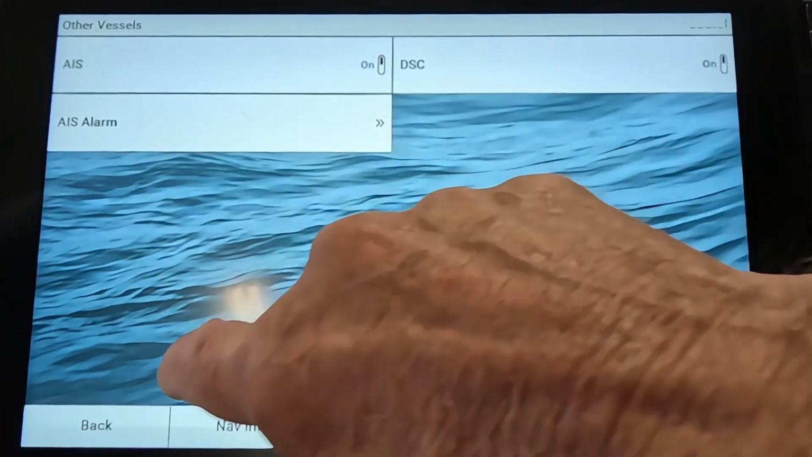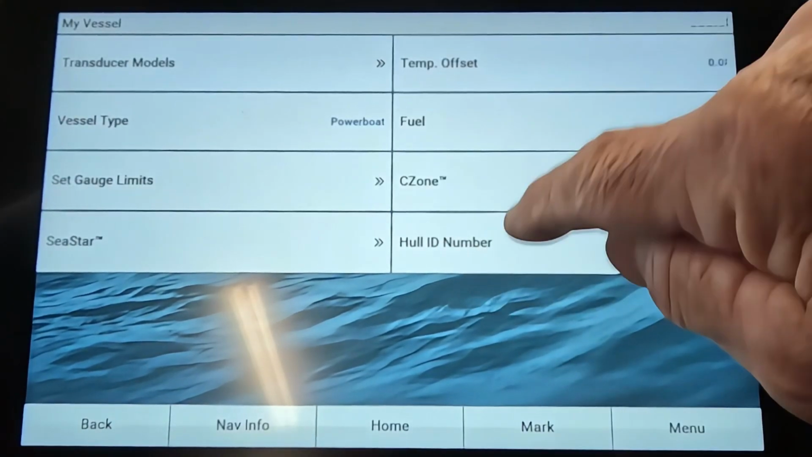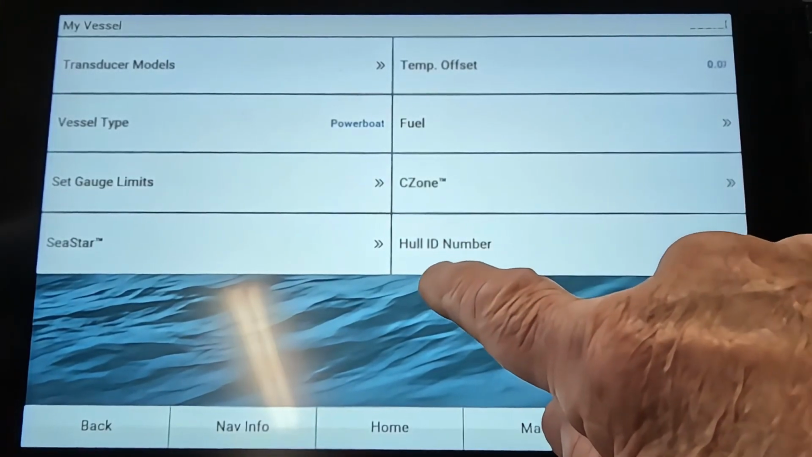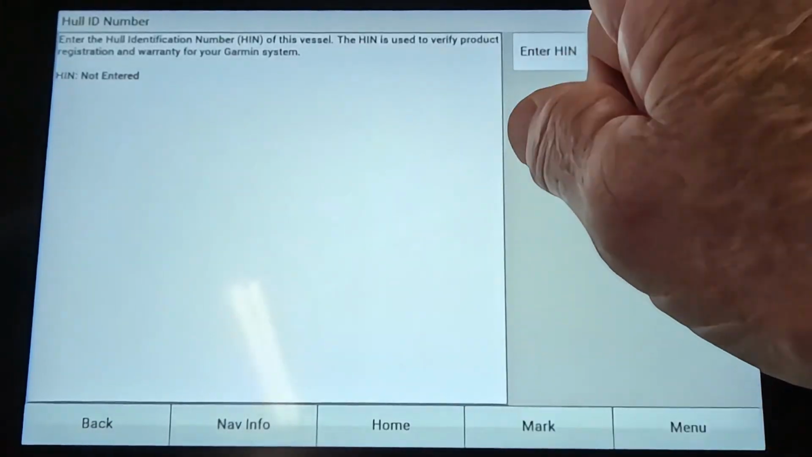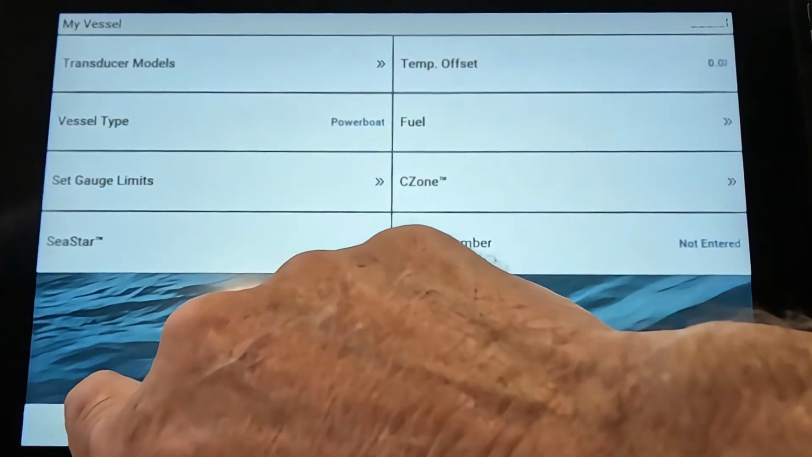Press back, and then push my vessel. Now you want to put your boat ID number, your boat serial number, in right here, and it's registered to your boat. That way you'll always have that.